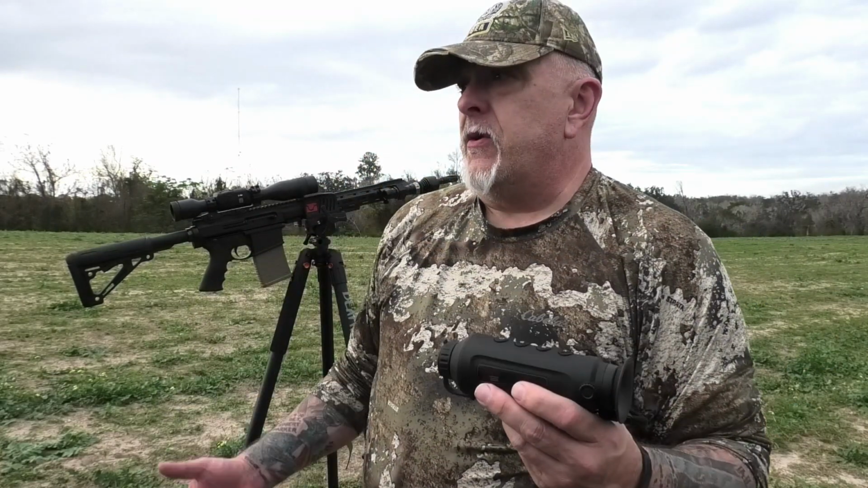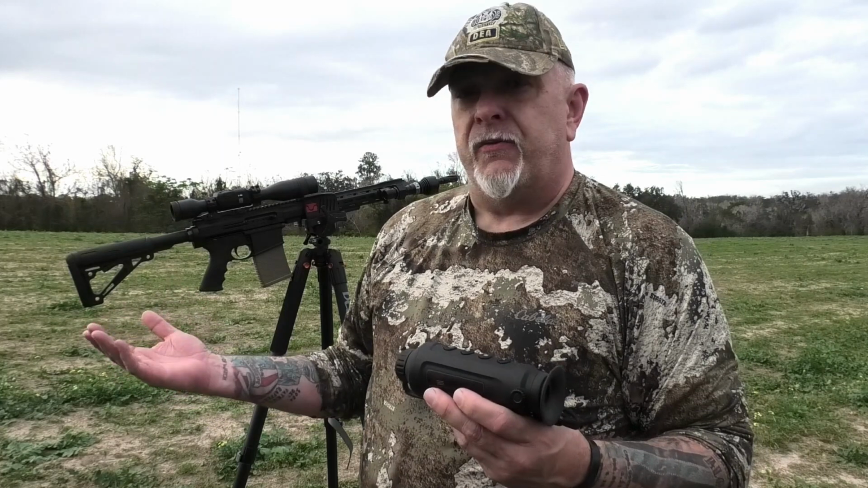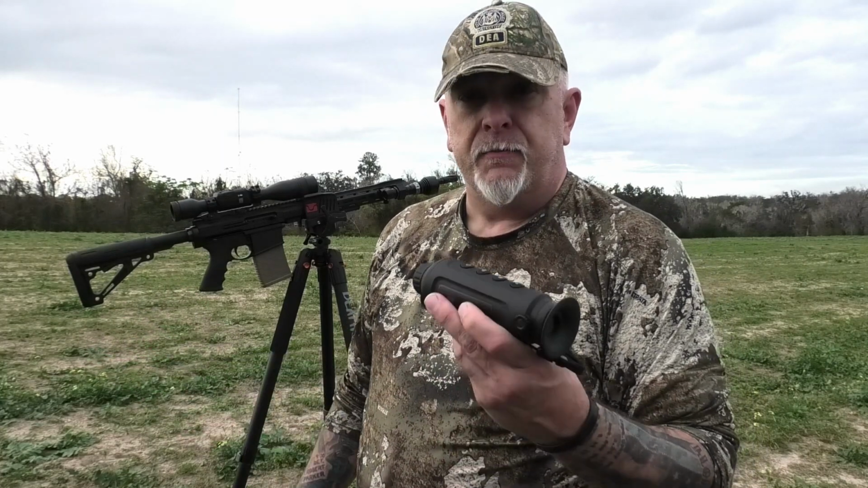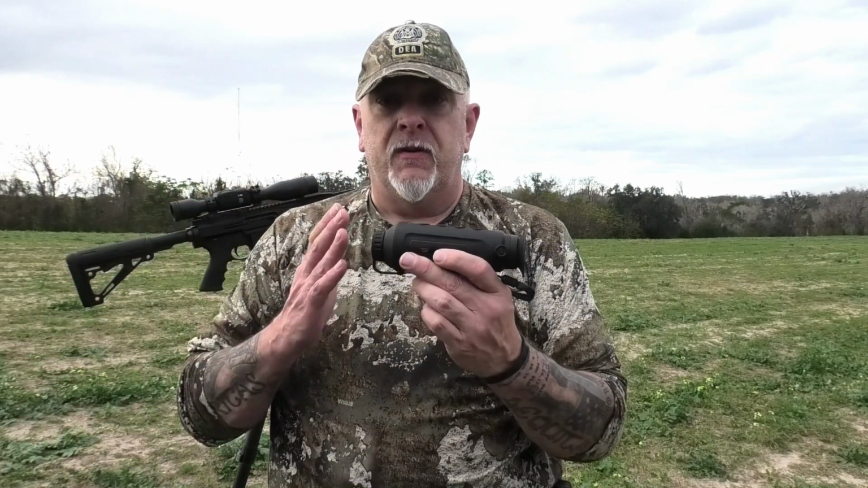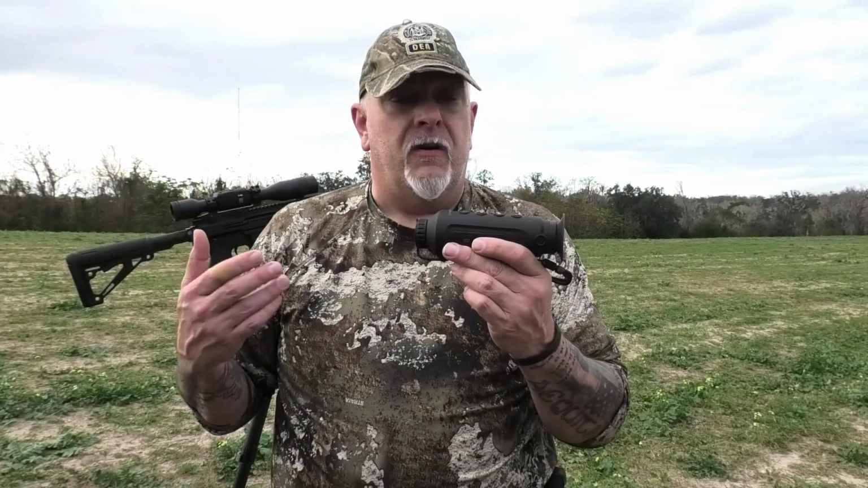But like I said, we went from 80 yards out to 300 plus yards. I'm actually really impressed with this. This is my first thermal imaging device. I'll use it for nighttime hunting hogs. I'll use it for any type of nighttime hunting.